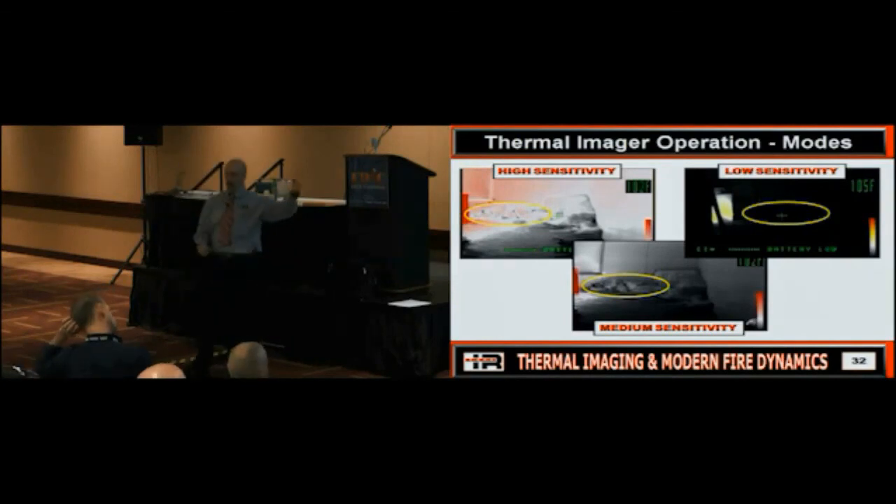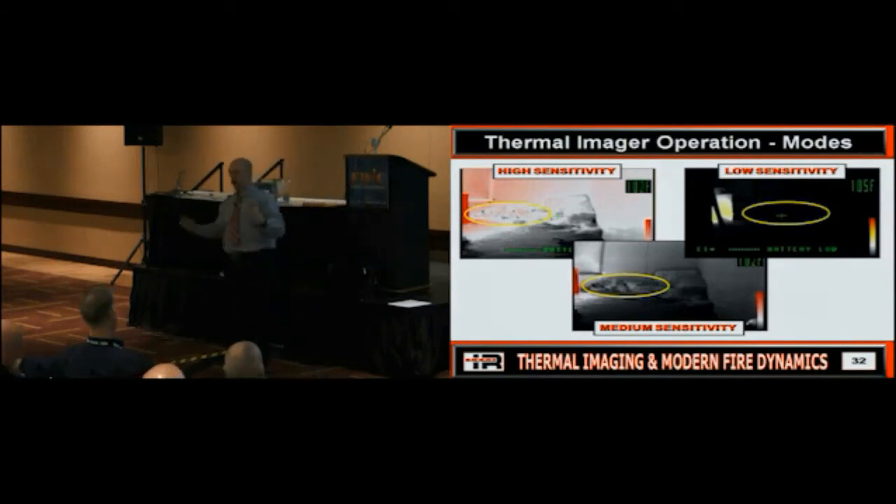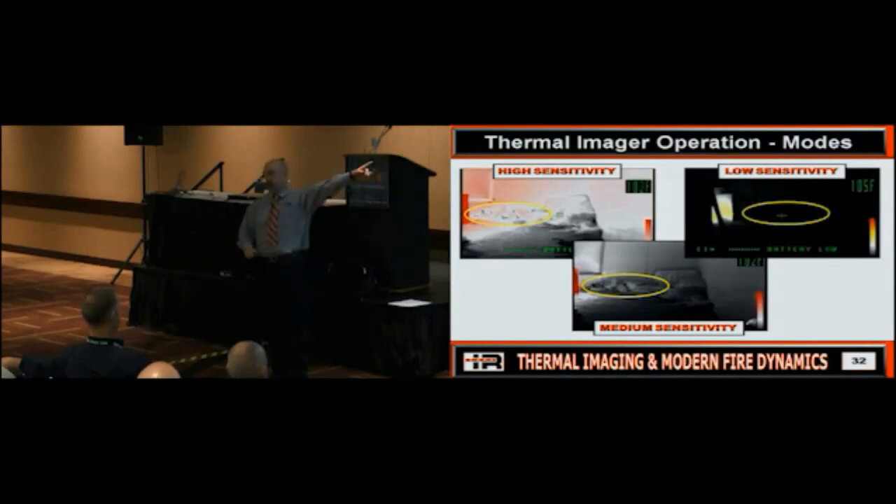But as an operator, do you need to know how to actually use your thermal imaging camera? Whether that's manual or how and where you're pointing it. So is everybody good on modes? Did anybody learn something that you didn't know prior to coming to this class? This is what we got to understand, because if we don't, we're not using our cameras properly. Would everybody agree? Because if 90% of firefighters point the camera at fire or heat, what's that going to do to your camera? It's going to dump the sensitivities.